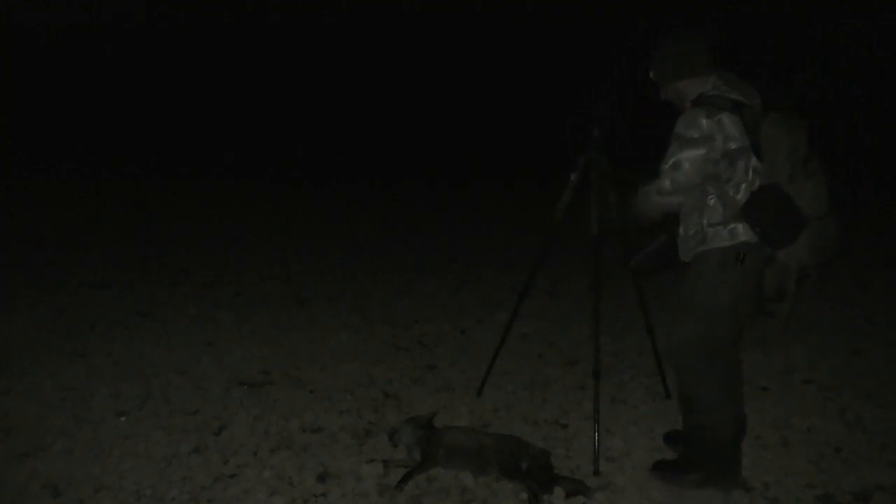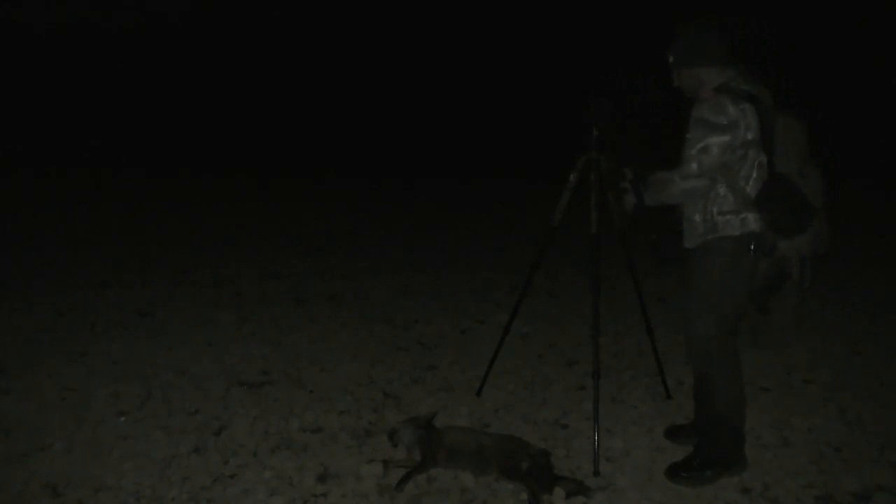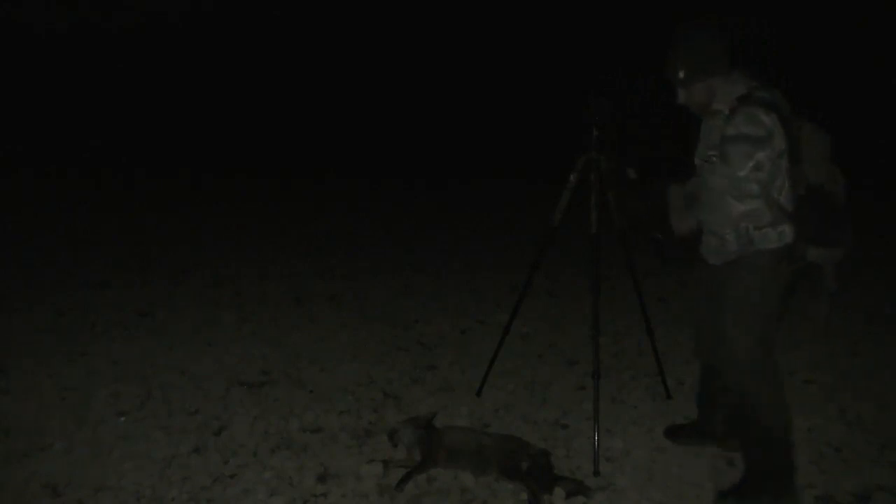Oh, there he is. Another dog fox. That should have been a headshot. Yep. That was quite a range, that one.